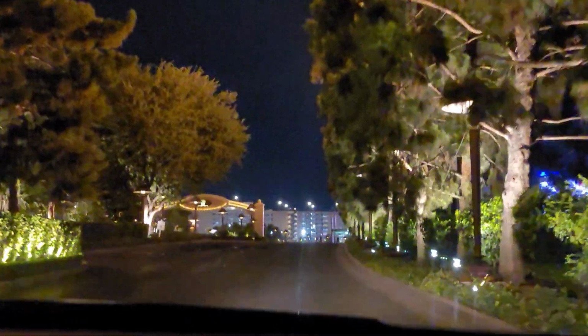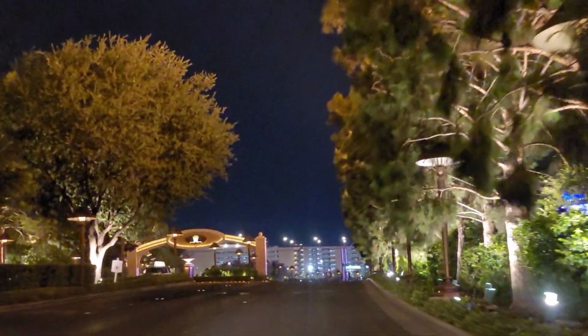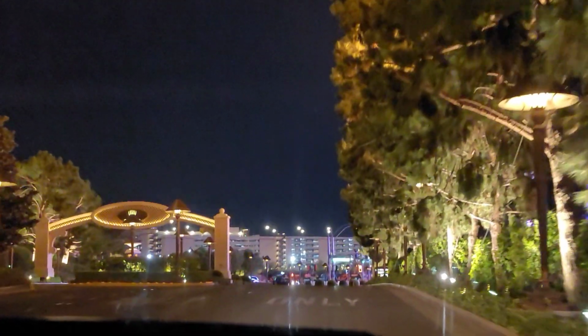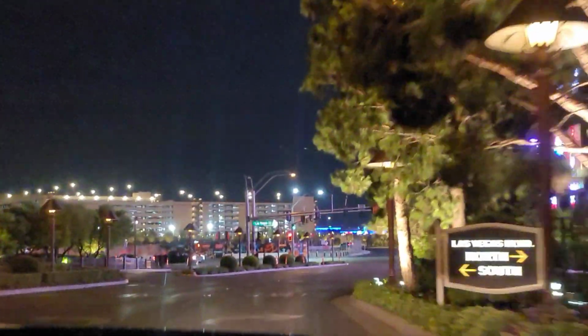One thing I love about this one, the landscaping I think is the best because you have all these pine trees here. It's not that old, but I love these pine trees that line the driveway. Looks really good. Plus there's a lot of room. Their lanes are a little bit wider.